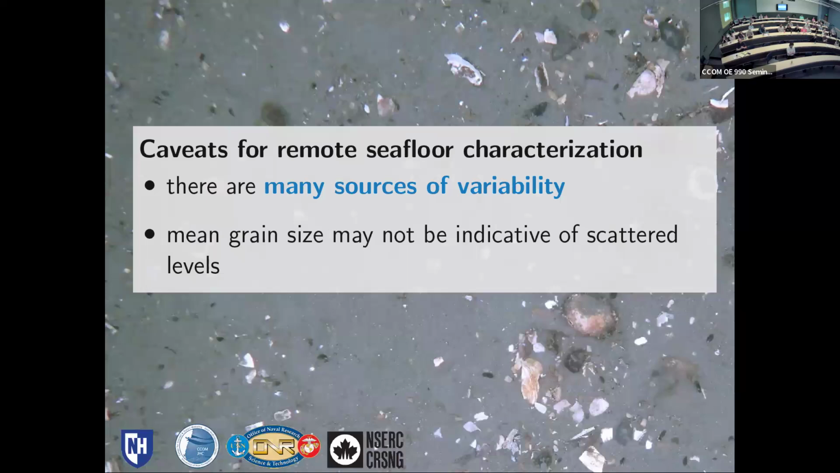Even at the first level, we don't understand how shells impact scattering strength. So Haley is looking into that in the lab, which I think is going to be very exciting. She has some ways of using photogrammetry to look at shell distributions and size distributions, which is also difficult to characterize. And she's looking at you. Yeah, so.